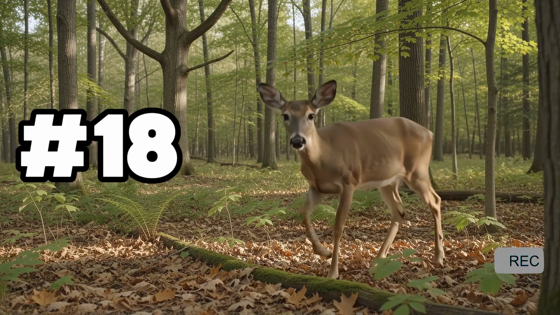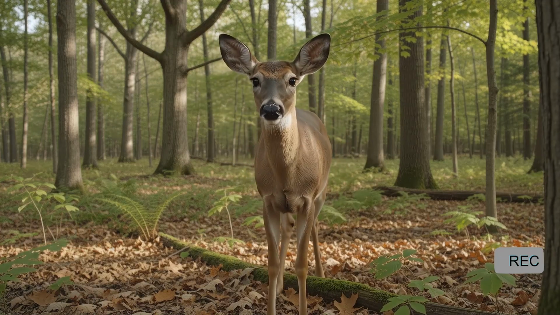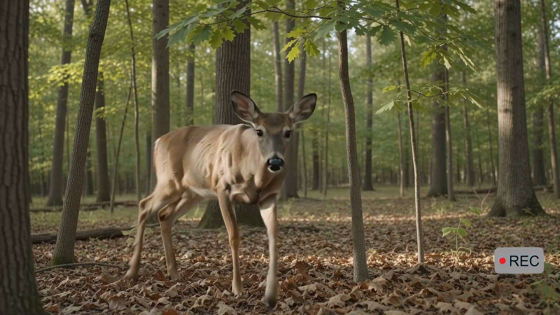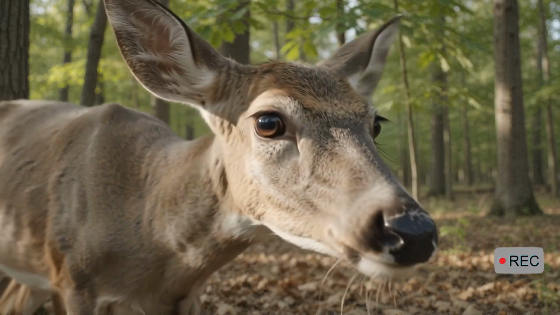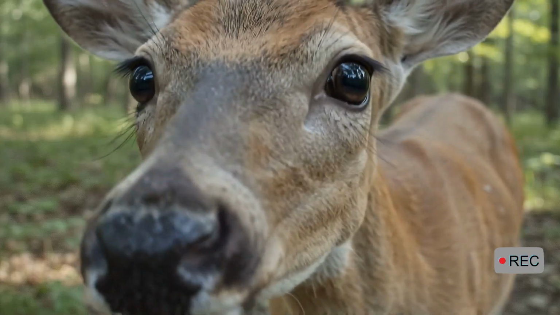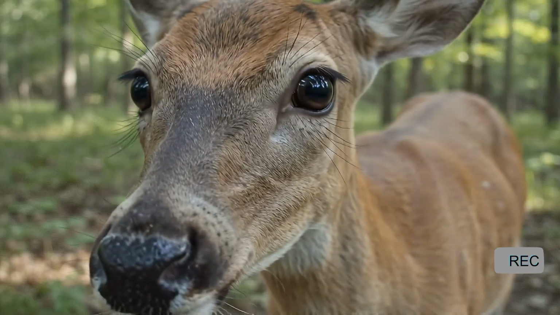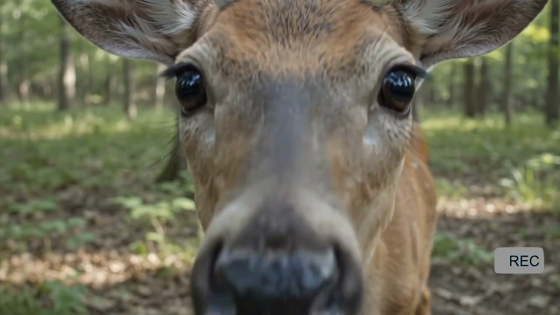Number 18. At number 18, a young deer notices a faint reflection in the camera lens. It freezes, moves closer, and studies the unfamiliar face. Most deer do not recognize themselves in reflections. To this animal, the image may appear to be another deer silently staring back. After several cautious steps, it finally decides that the stranger is not a threat. But it never completely takes its eyes off the camera.